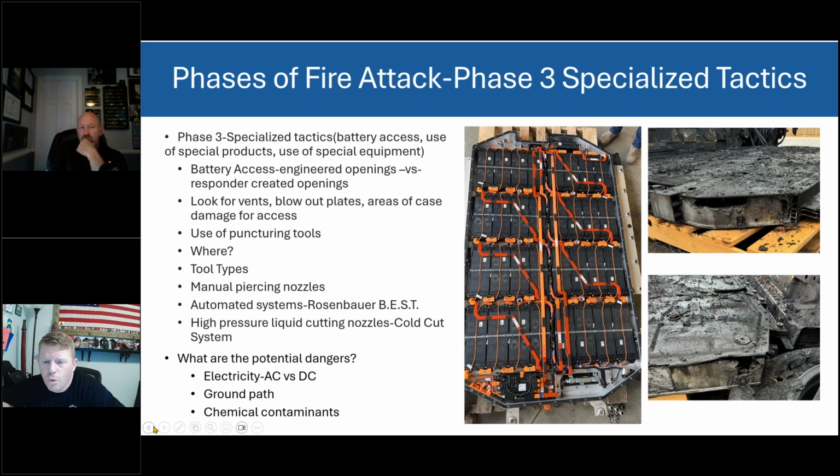But what is the worry? I've seen hazard statements in the manuals: don't puncture the battery, you could cause a fire, there's a risk of electric shock. Well, AC power and DC power are different. The one thing we need to understand about some of these specialized tactics has to do with understanding electricity and the potential hazard inside the battery.